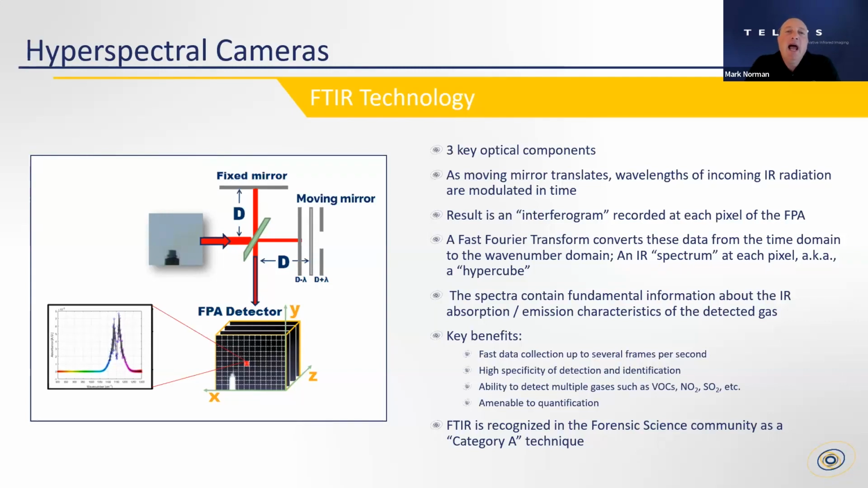As that moving mirror translates, the radiation from the fixed mirror and the moving mirror recombine at the beam splitter, and then they go to the detector, the FPA, or focal plane array. In time, the different energies or the different wavelengths of infrared are encoded or modulated as they reach the detector.